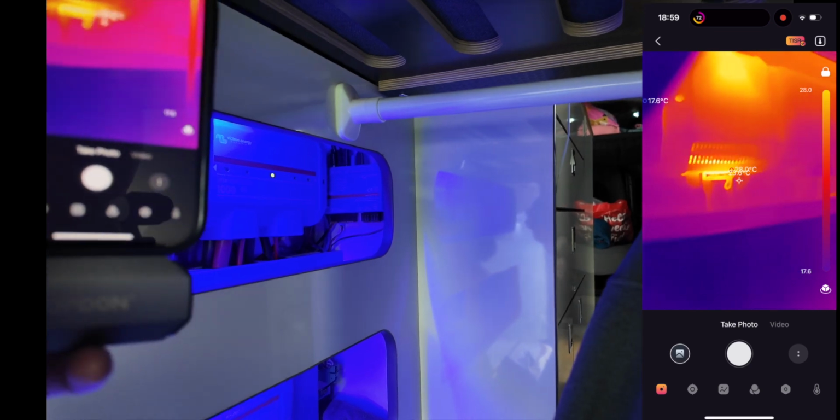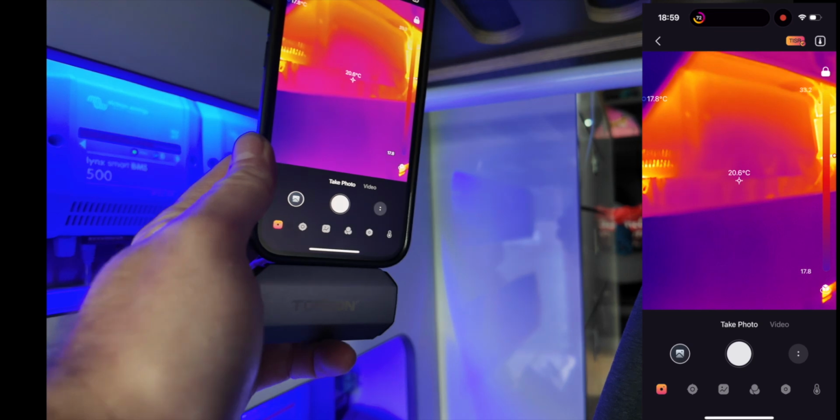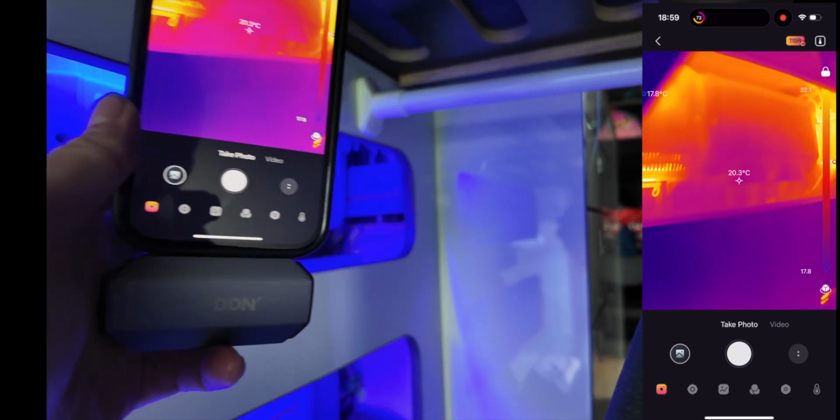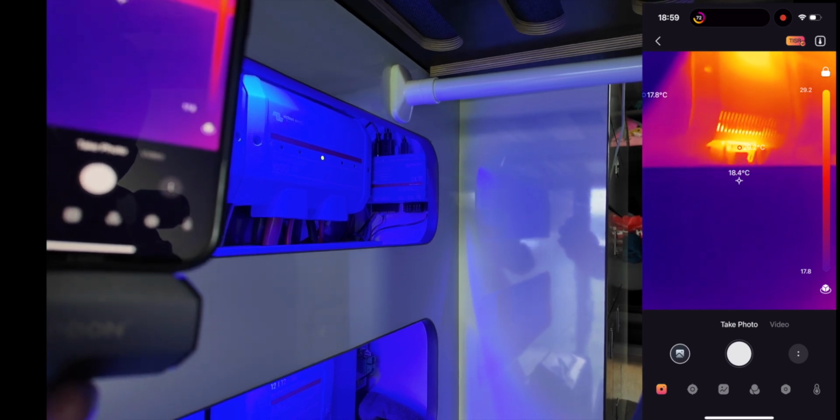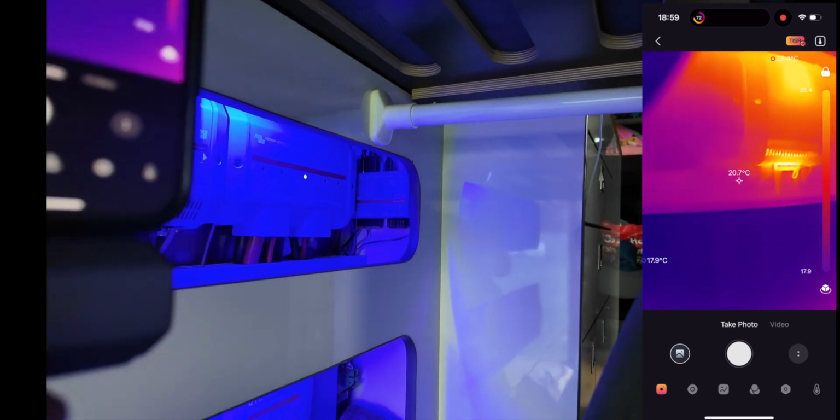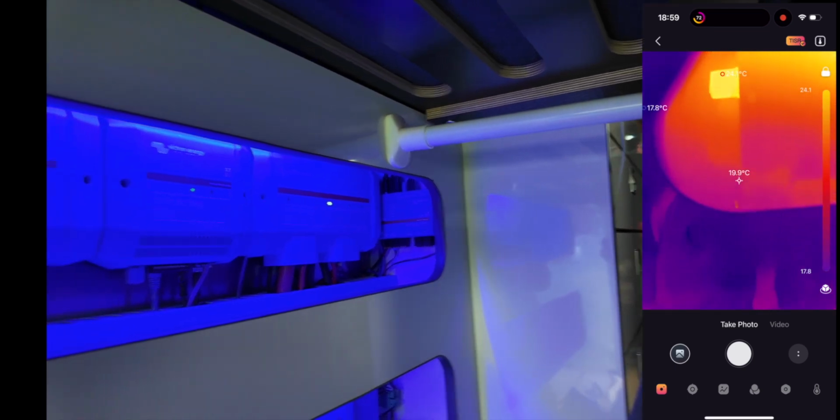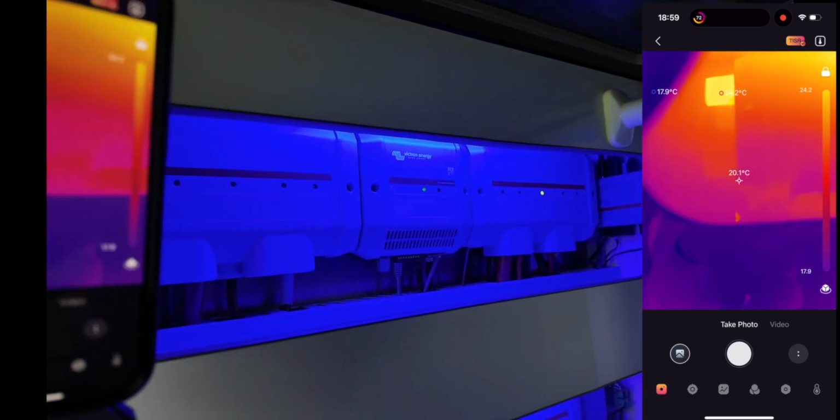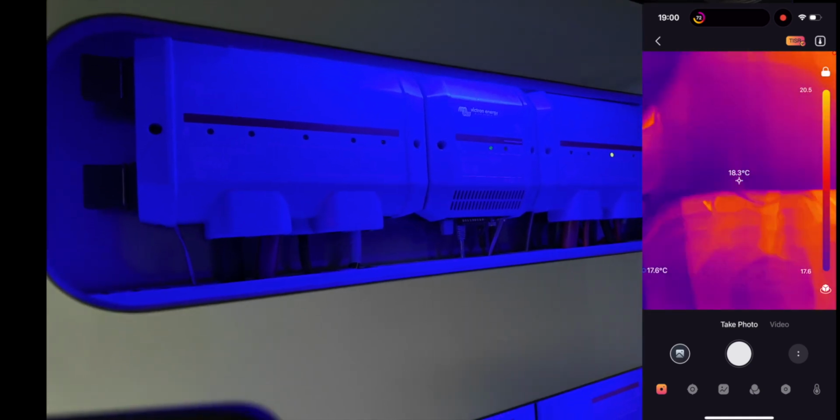That one there is the fuse. So the first one along, that one there is the link distributor, quite cold. The link smart BMS, so highest temperature on that's 29, quite warm. And then you've got the power in system, which the top one, the POS, which I expected to be quite warm, is 24, so not too bad.